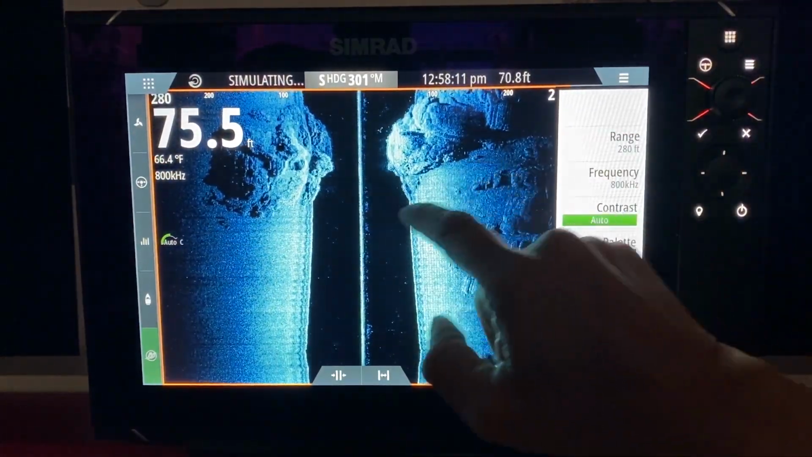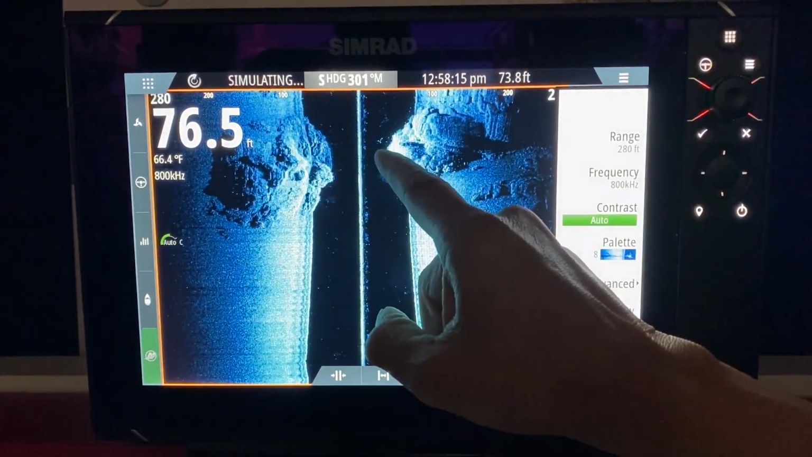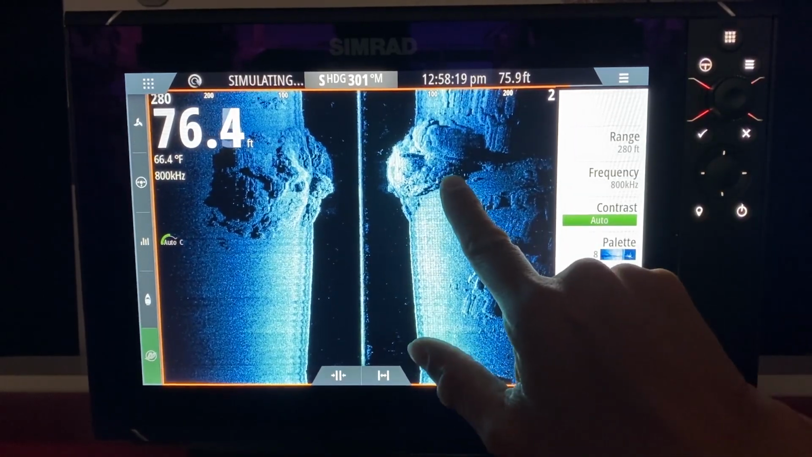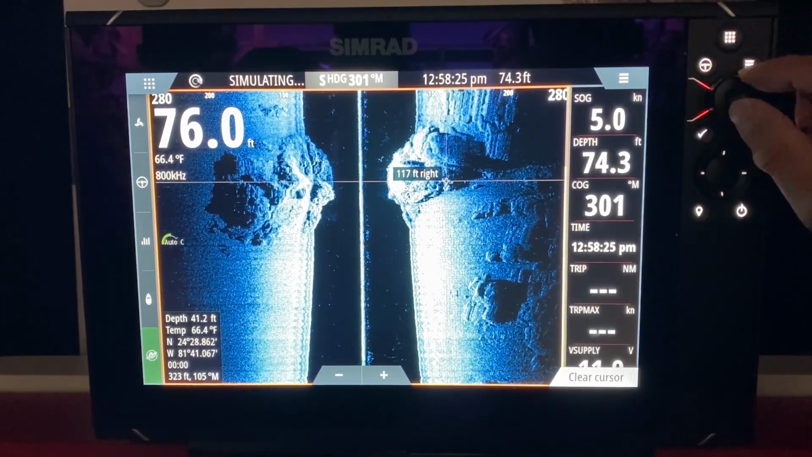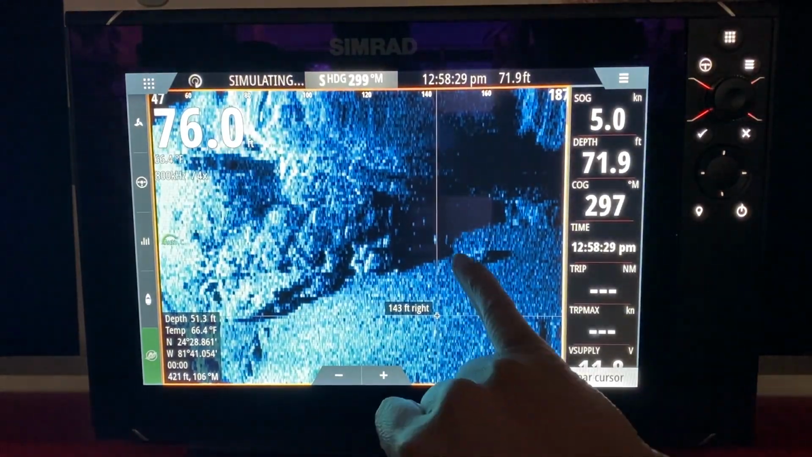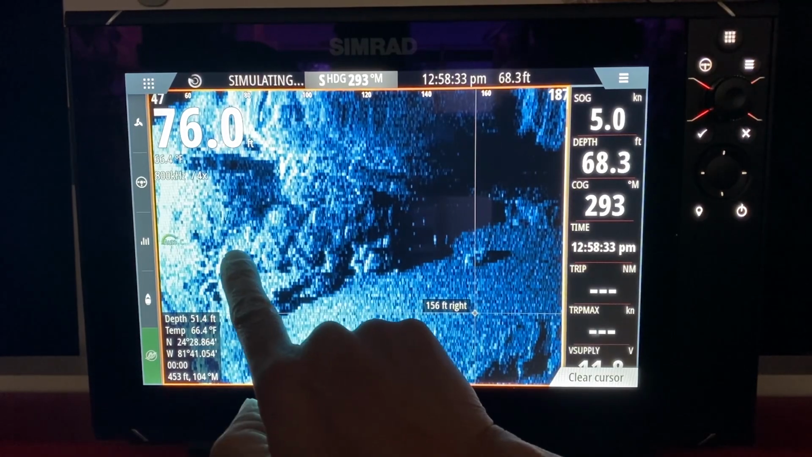Okay, this is a rock pile, this is a rock pile. The rock pile goes right across because the down scan can't print it out. We see a bunch of fish here. A bad person goes like this and saves a waypoint. That's no good. We're going to zoom in a couple times. 1, 2, 3. There's a fish there. There's a fish there.